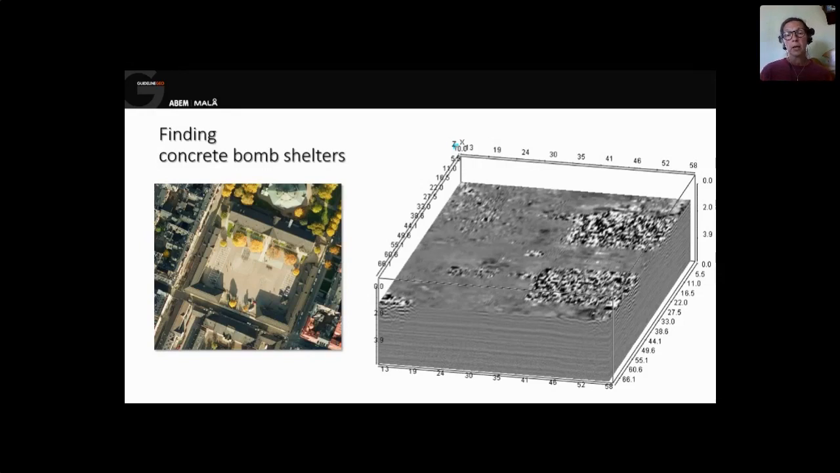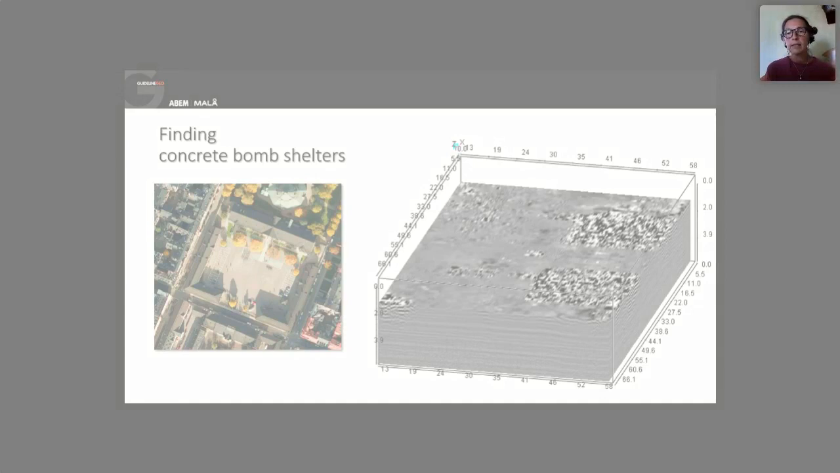So again, a number of parallel profiles with an ordinary single channel GPR equipment. And when looking at 1.5 meter depth, we can see these square constructions, 2 of those. So the bomb shelters were easily found with GPR, and also the staircases from those shelters up on the parking lot. Mission completed.